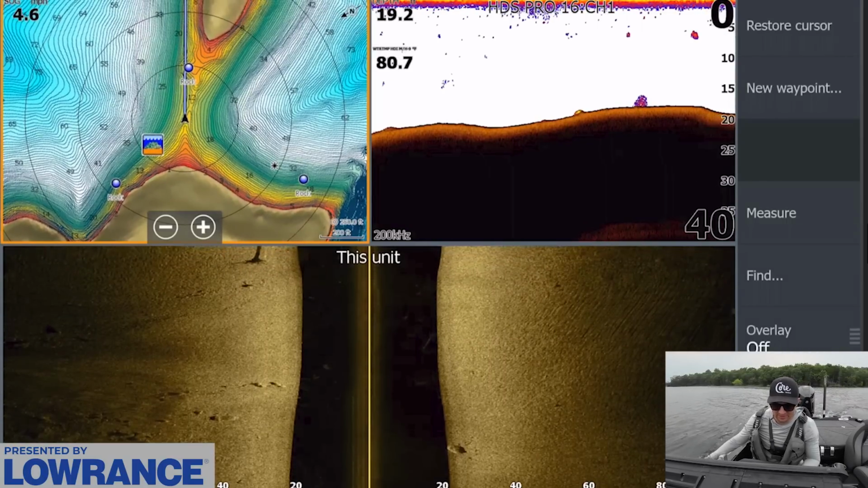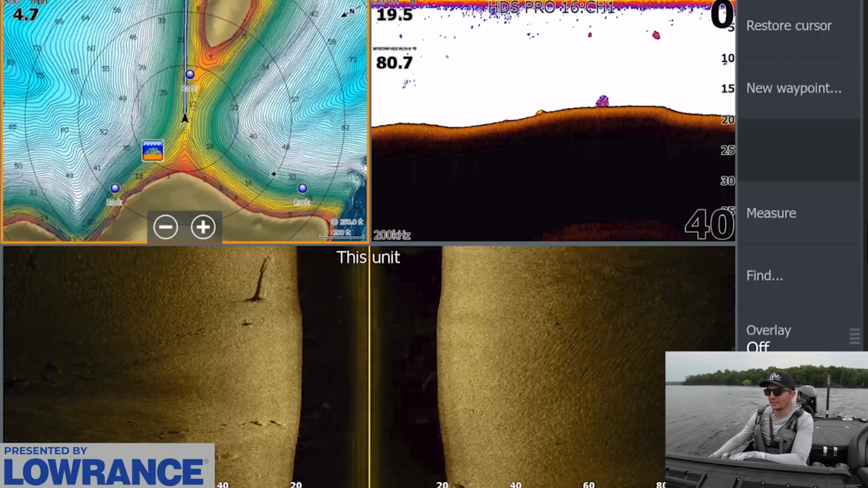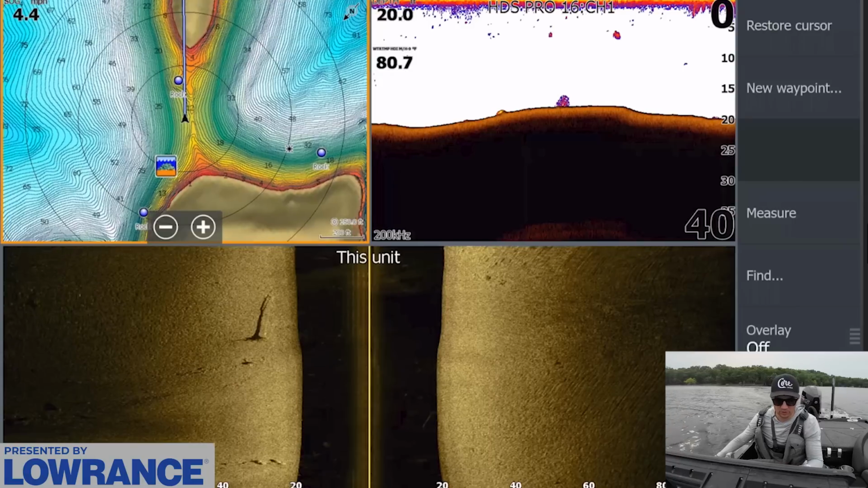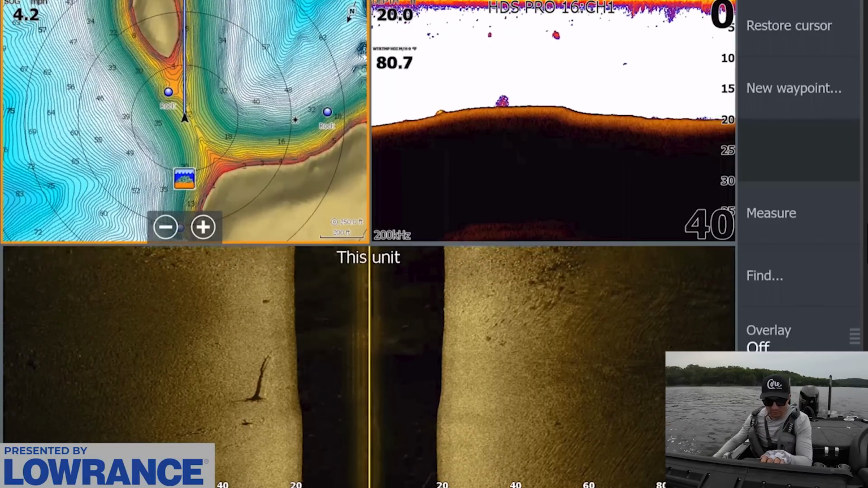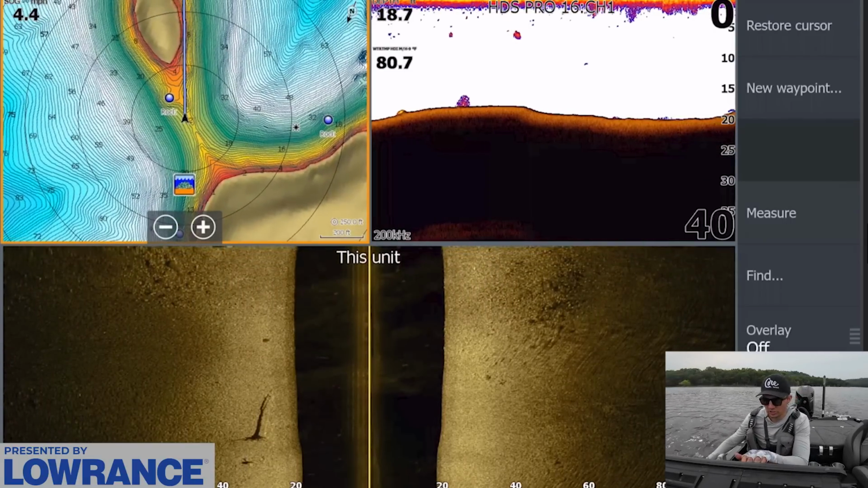So I'm not saying we're gonna catch them on the exact same baits necessarily, but I do want to see if there's anything up here that kind of matches what we're doing. I'm not seeing anything that jumps off the screen at this moment, but let's keep graphing just here for a few minutes. There's some nice rock out to the right. That rock over there looks pretty good, though it's a little bit deeper than I'm hoping to fish.